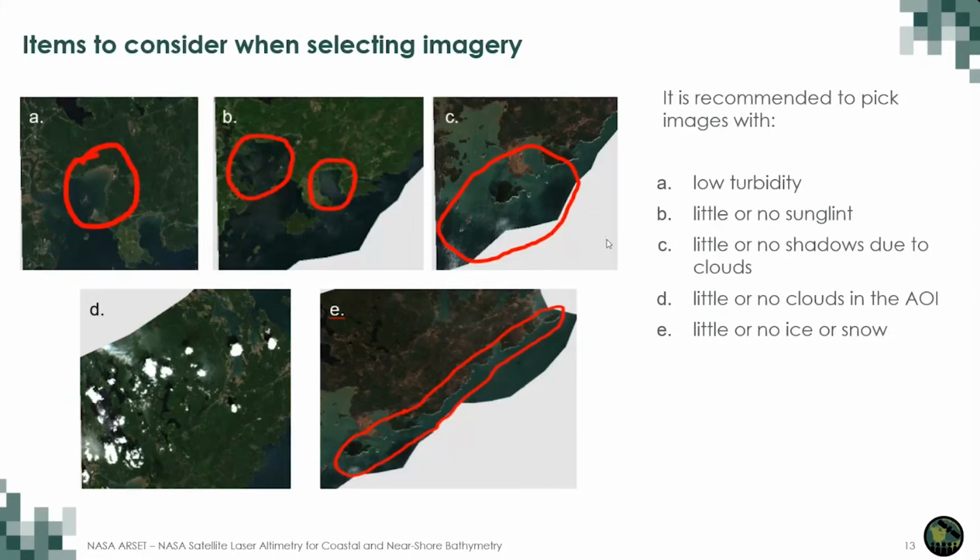And then C, little or no shadows due to clouds. Those are the dark areas here. Shadows cast by clouds obscure the final SDB product by overestimating depth values. And then D, little or no clouds in the AOI. We talked a little bit about that. The presence of clouds also affects the final SDB results by underestimating depth values. Snow and ice is another one. Little or no snow and ice. Snow and ice on or near the shoreline affects the final SDB results and also underestimates the depth results.